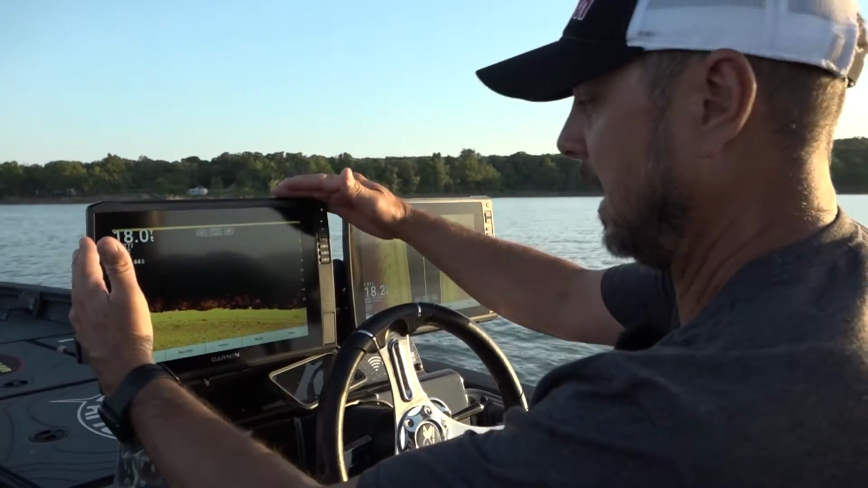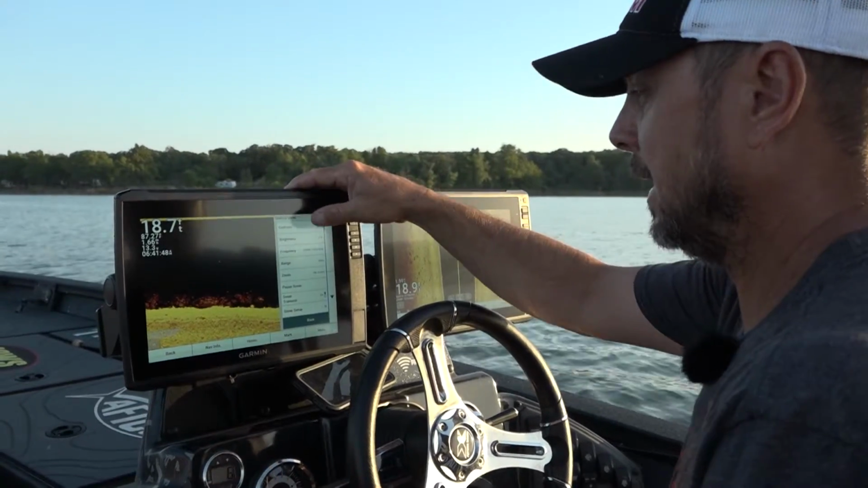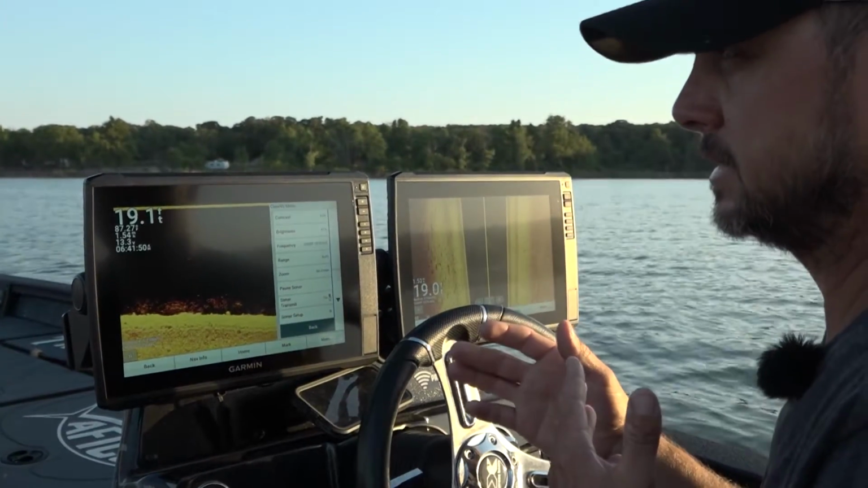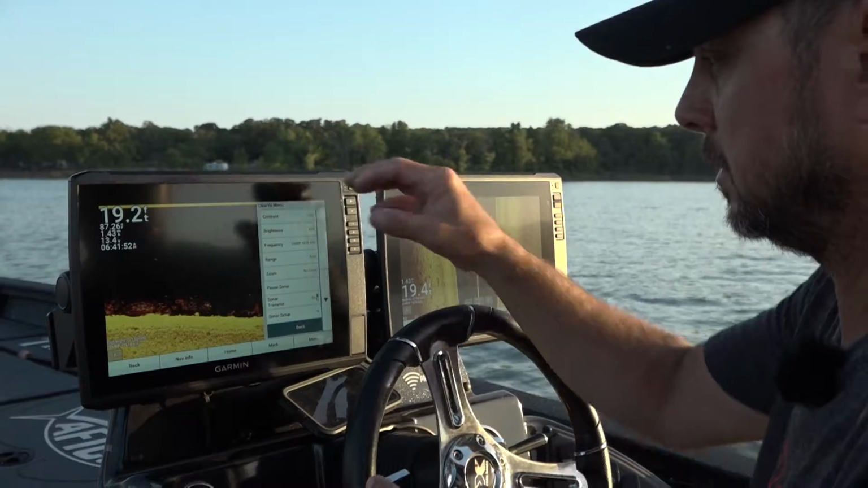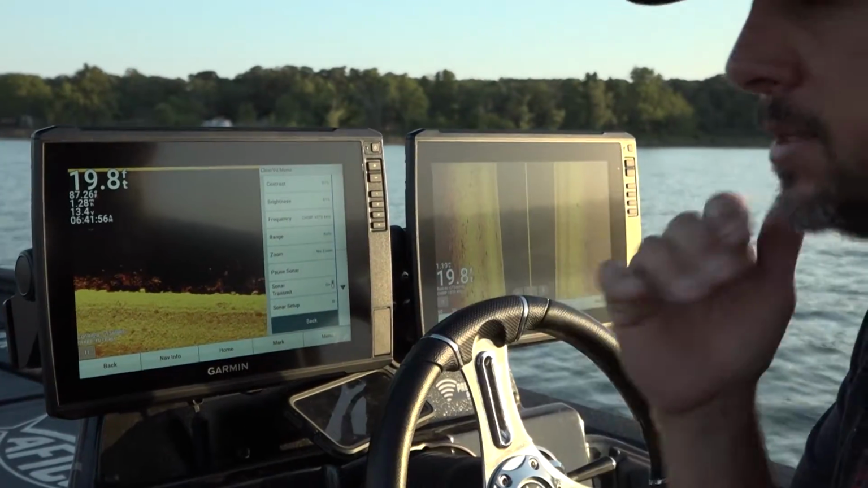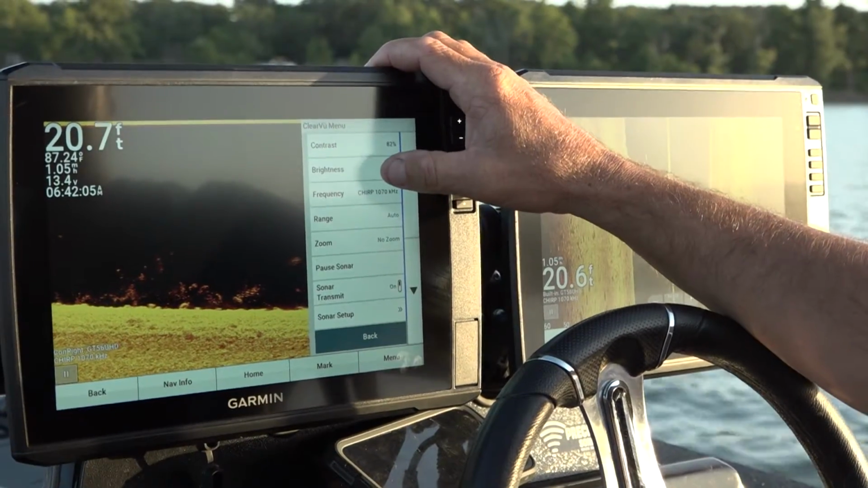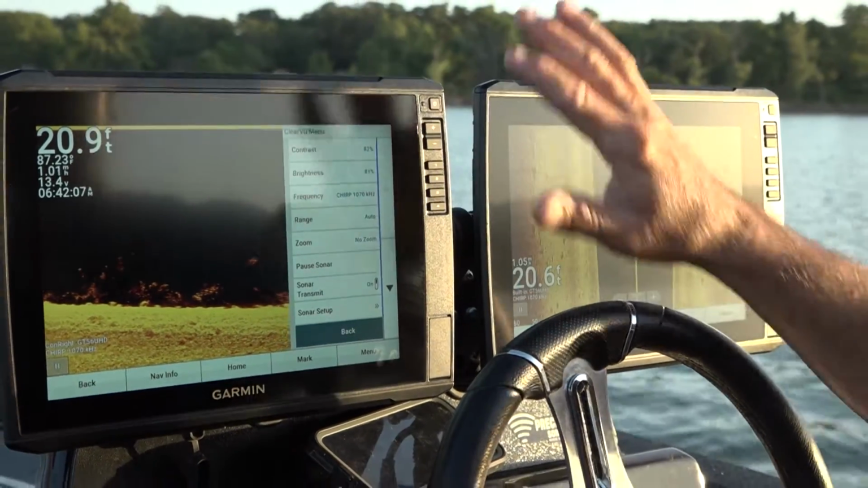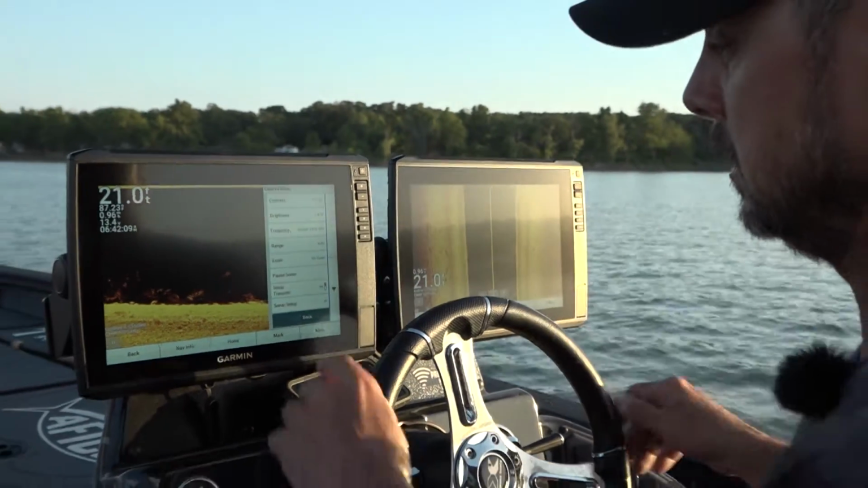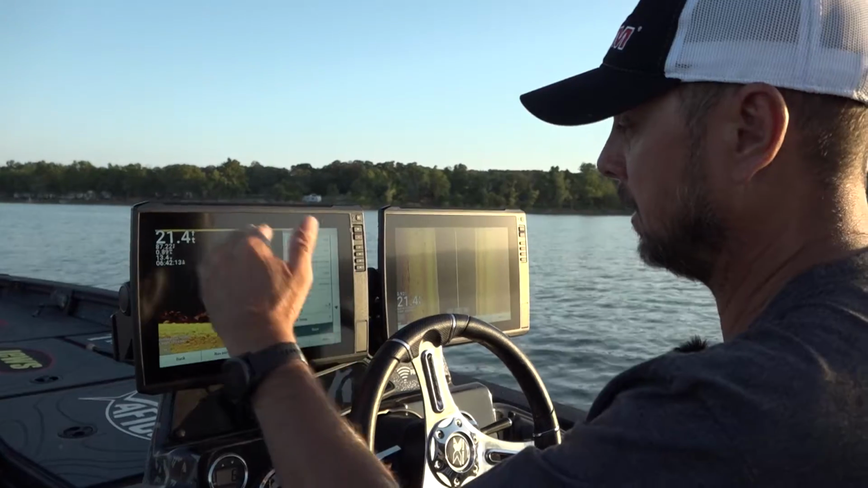I like to set down view up. Look here, contrast. You kind of got to play with that because contrast depends on your bottom. The softer the bottom, the higher you're going to have to run that so you get a sonar return. Brightness, you also want to play with that some. Those are really the only two options that I mess with on here. I keep my range on auto on this.